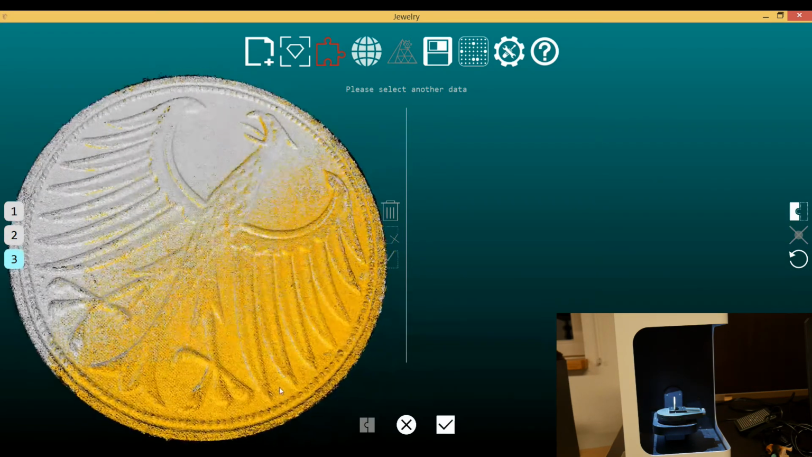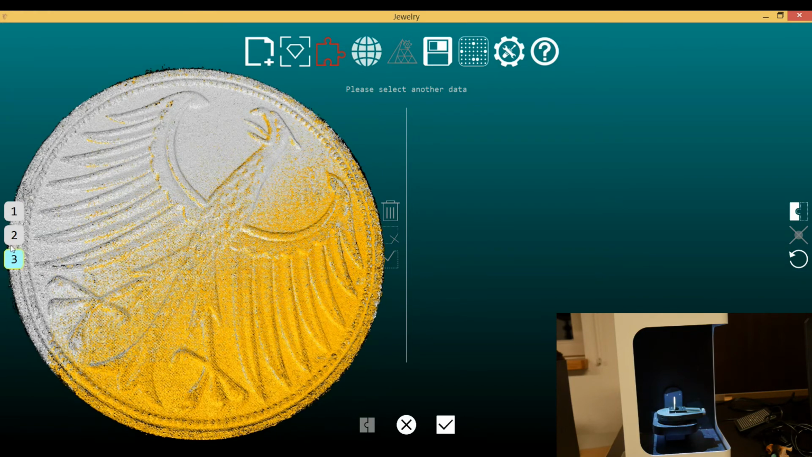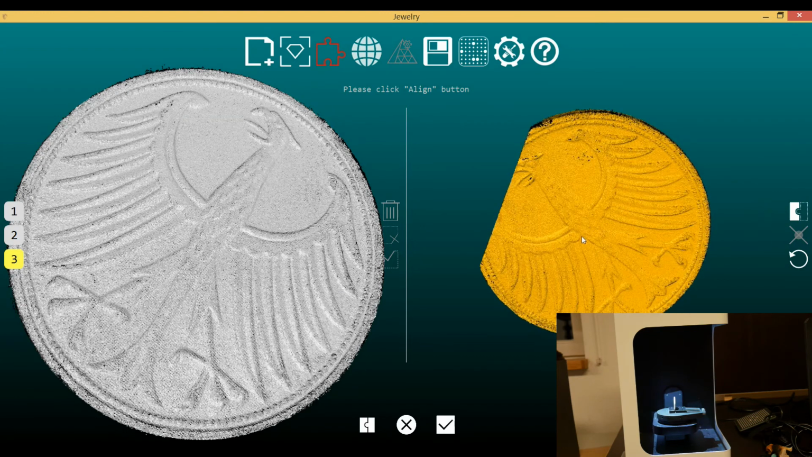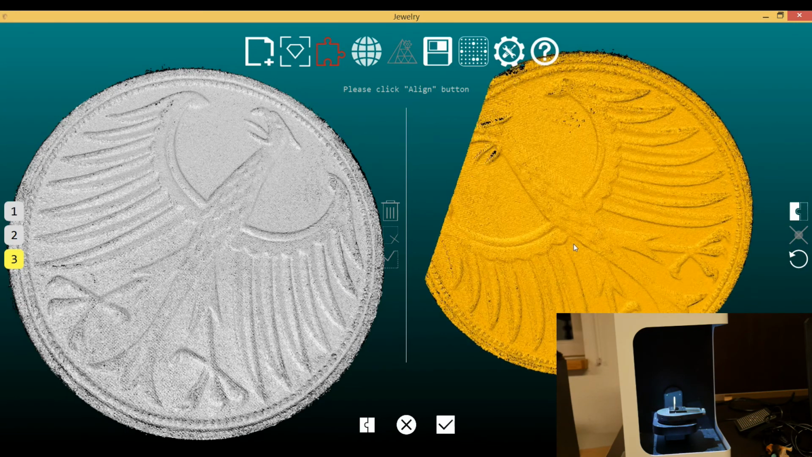So this time these 2 wings should be fine in this case. I'm just going to select my 3rd scan. Nothing new.